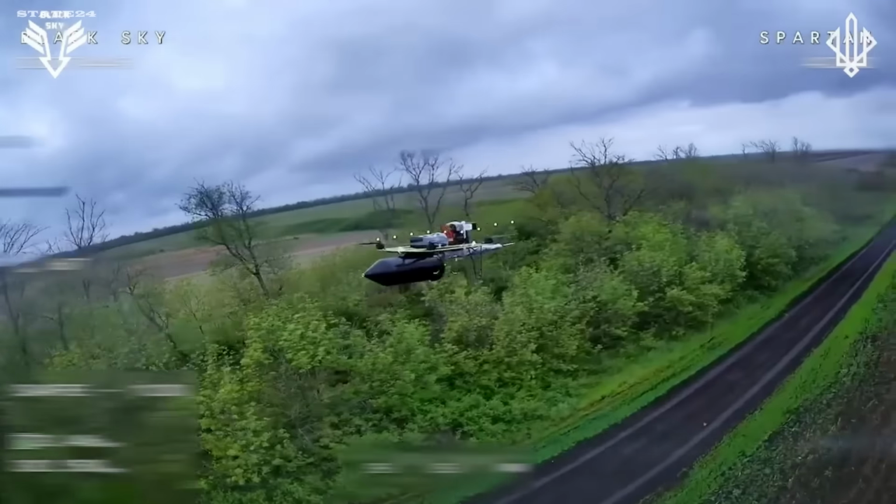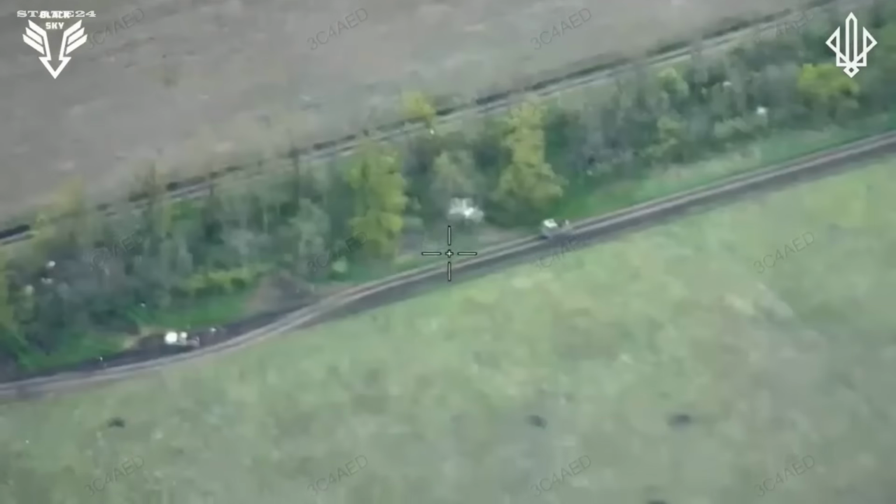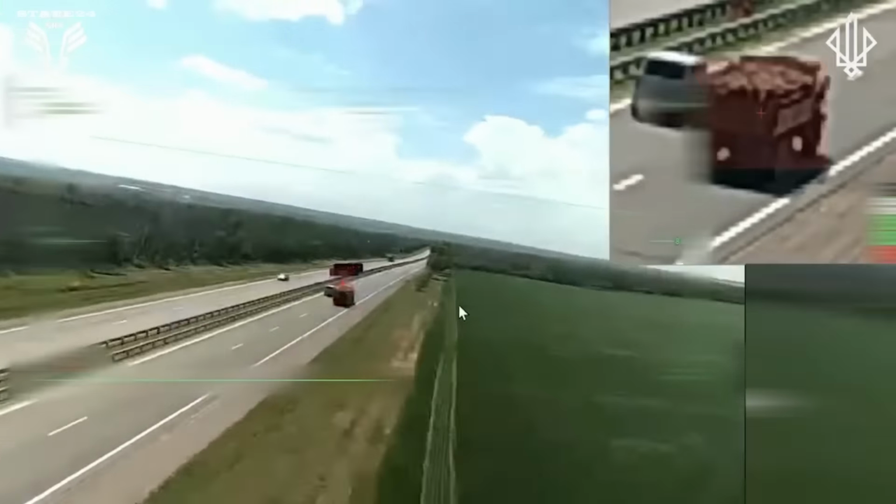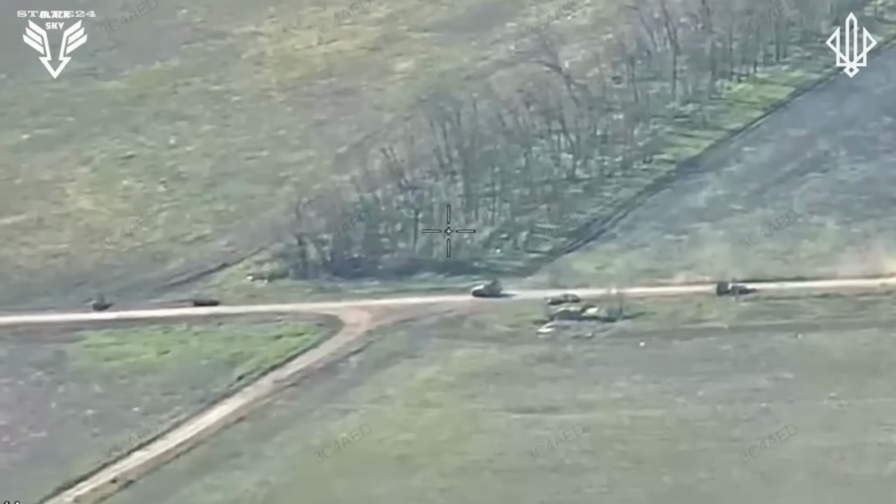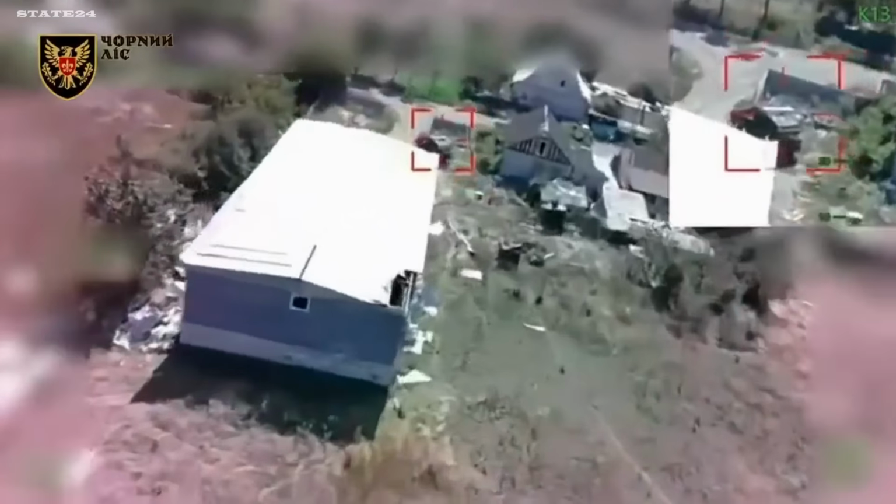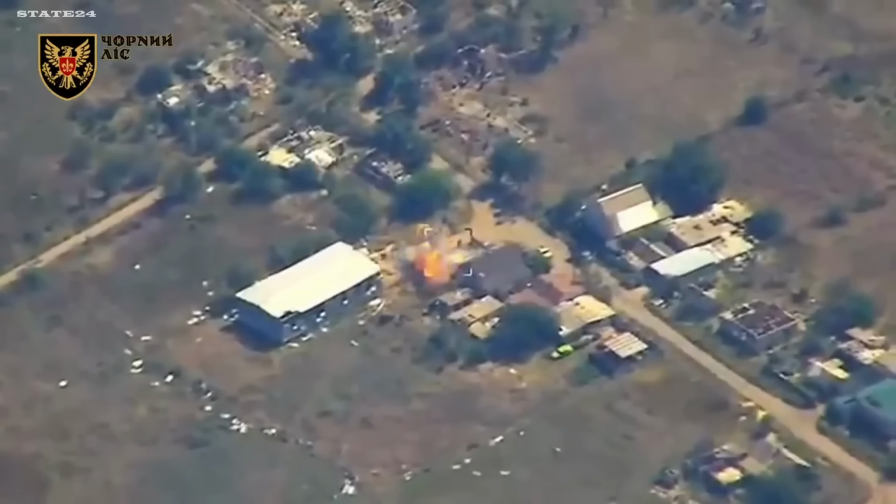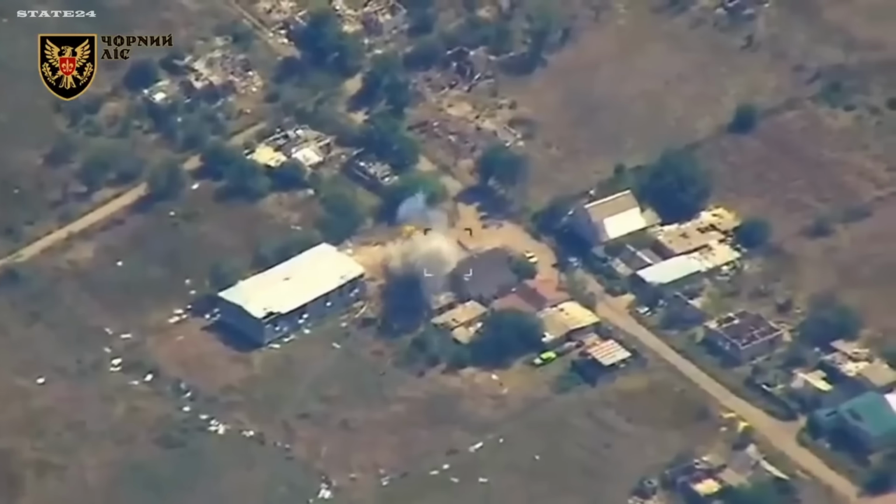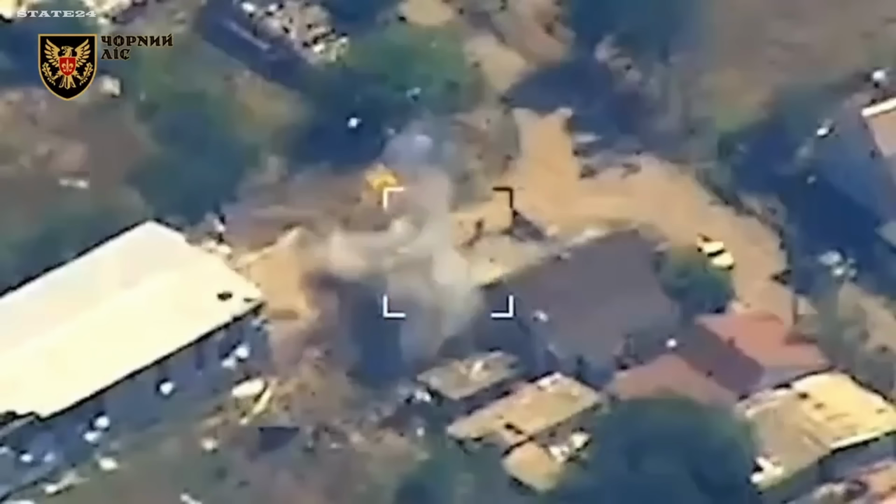That's everything for today, May 29th, 2026, day 1556 of this war. 267 combat clashes recorded, with the heaviest fighting in the Pokrovsk and Huliapol sectors. Russian forces carried out 86 airstrikes, dropped 269 guided bombs, and deployed 7,881 kamikaze drones.